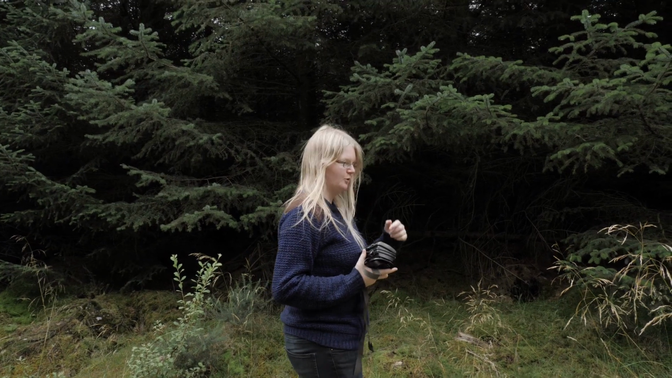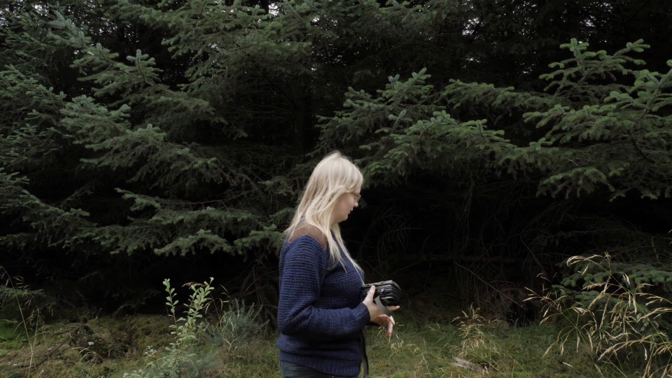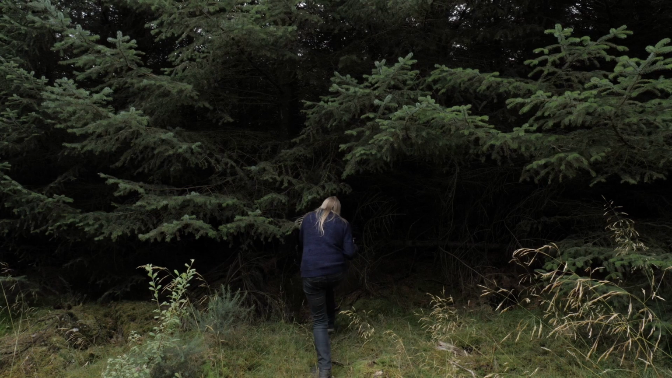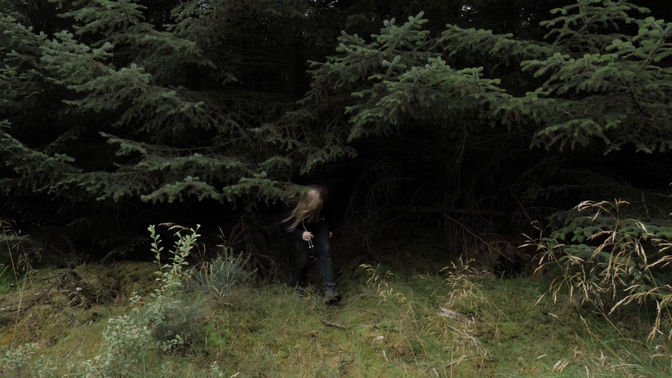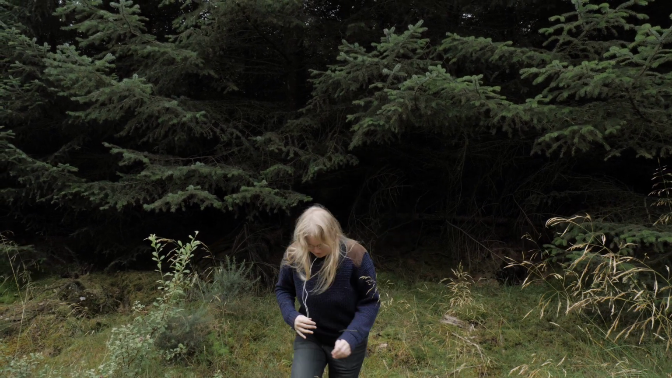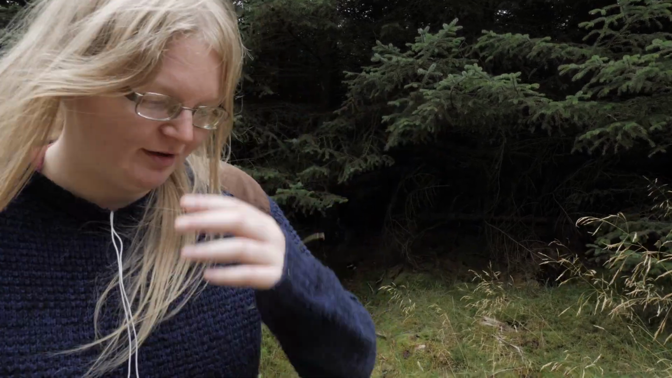I'm disappearing into the woods. If you don't see me again, so long. Righty ho, that's done. I'm covered in bits of pine. I should have taken my headphones off before I went in, but never mind.